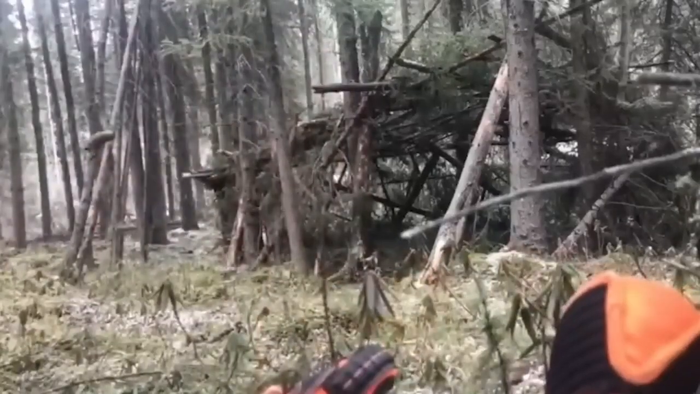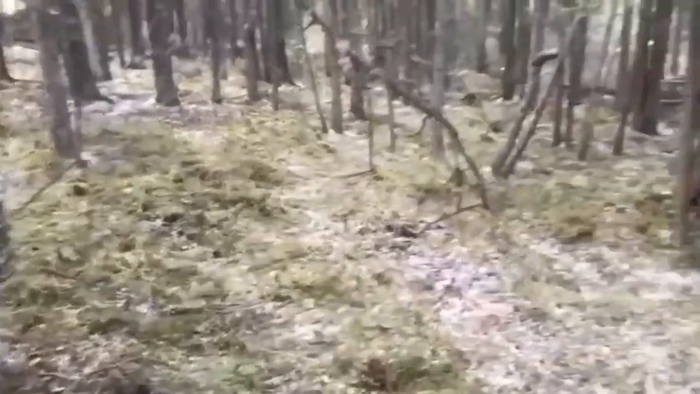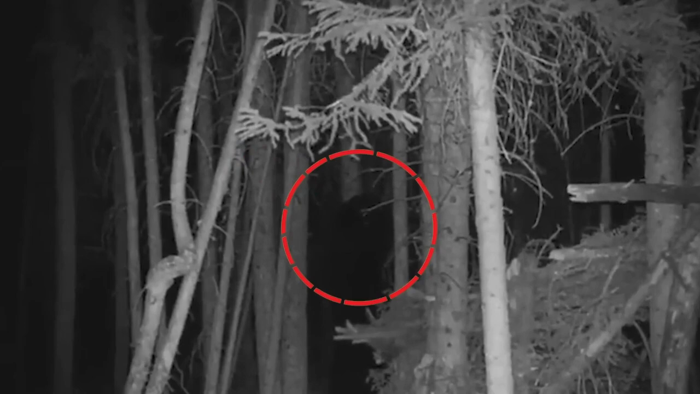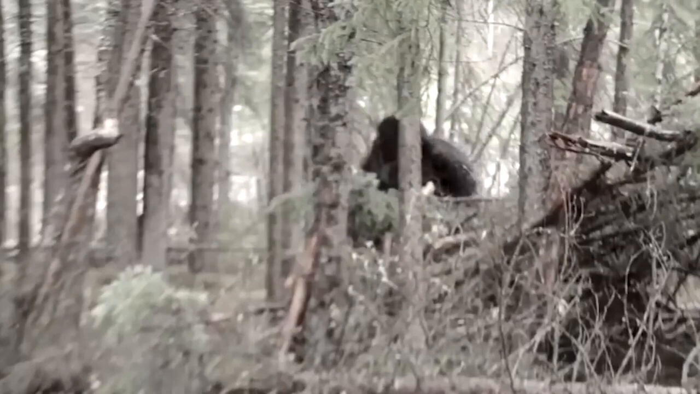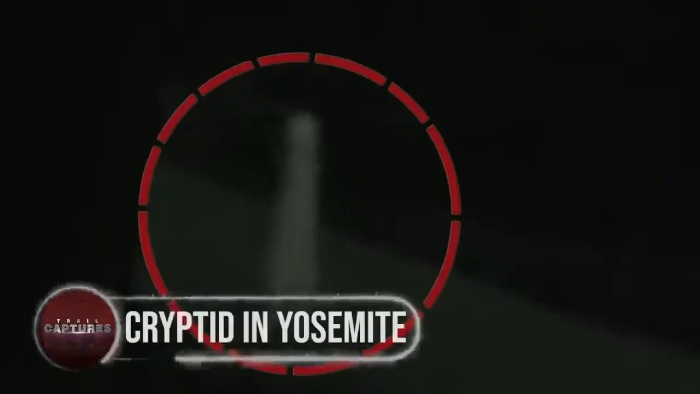A man decided to install a trail camera on a nearby tree to collect some pieces of evidence. After retrieving the footage, he was shocked to find a large, hairy creature roaming behind the shelter at night. It was also seen wandering through the woods in broad daylight. Although many declare this footage to be fake, the owner of the video claimed that it was actually a Bigfoot that was spotted lurking near its shed.